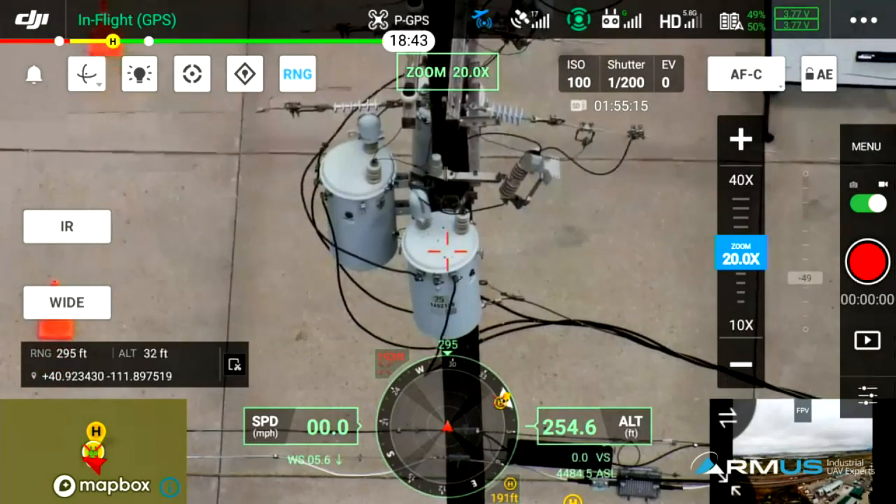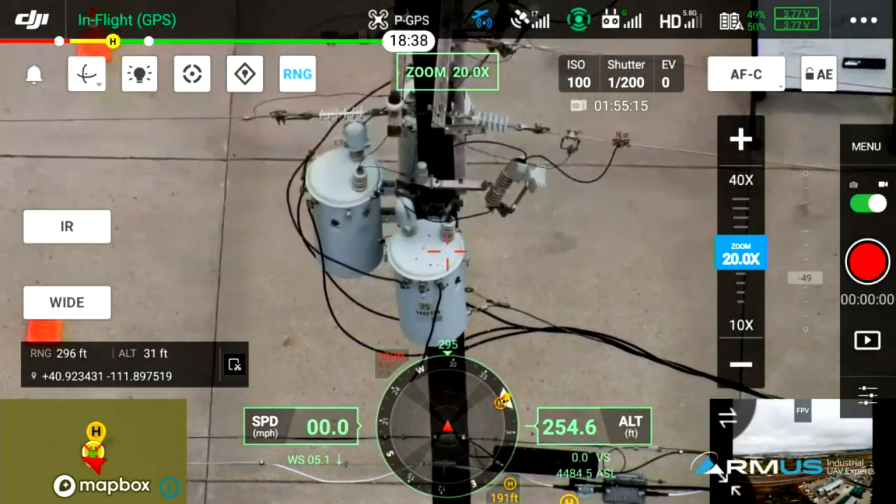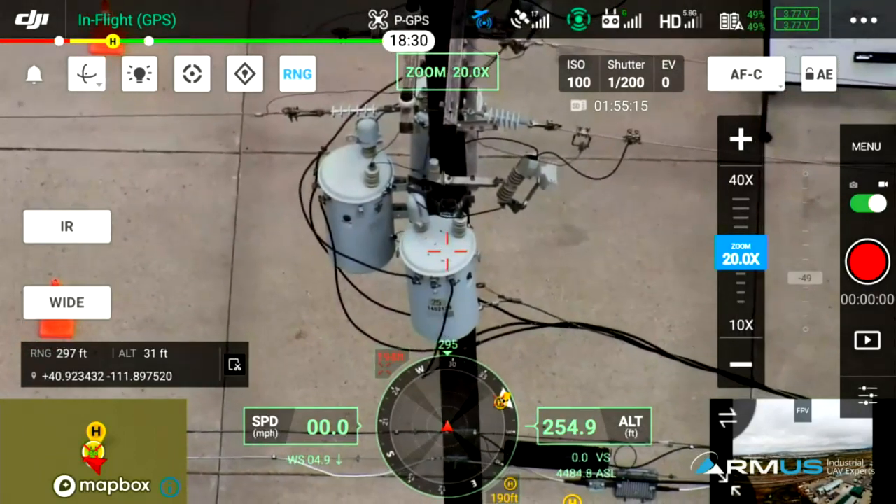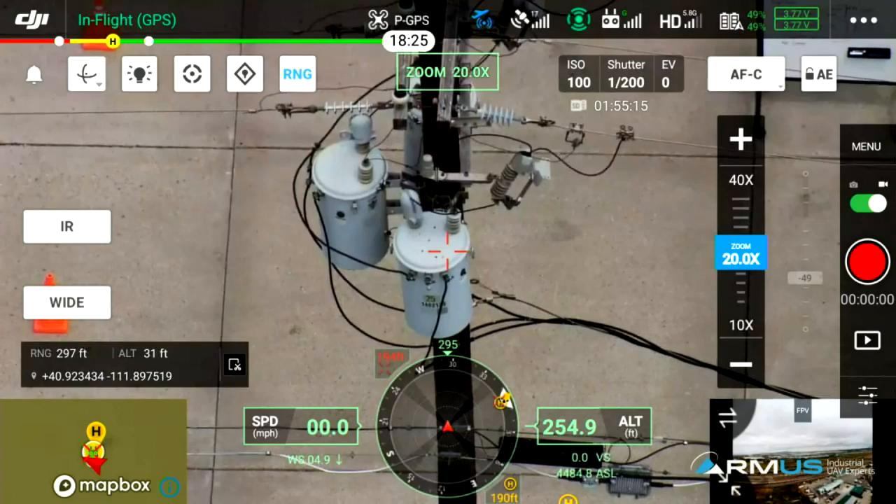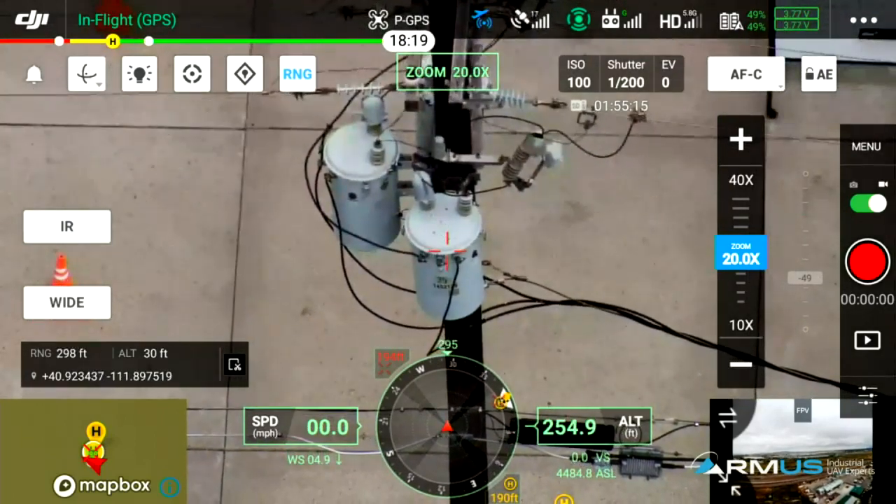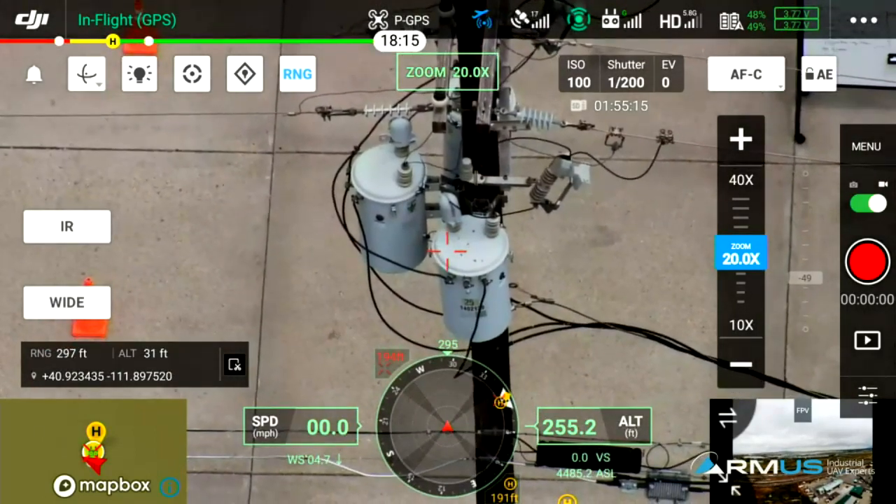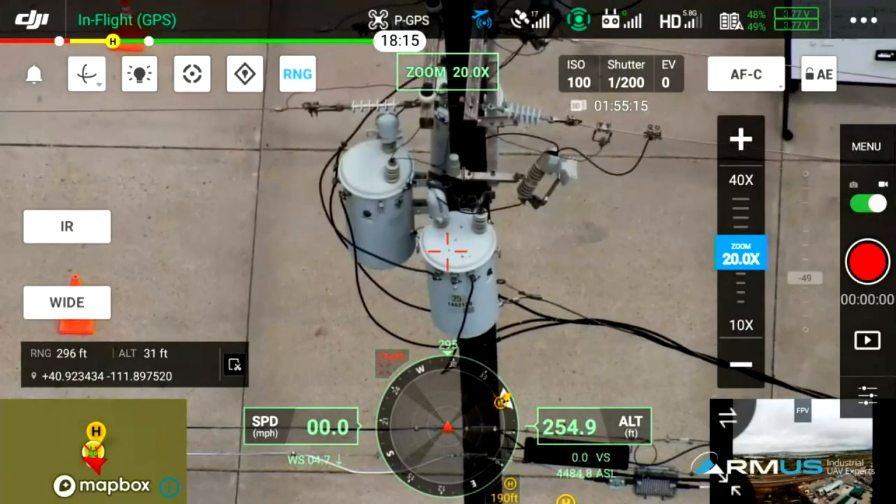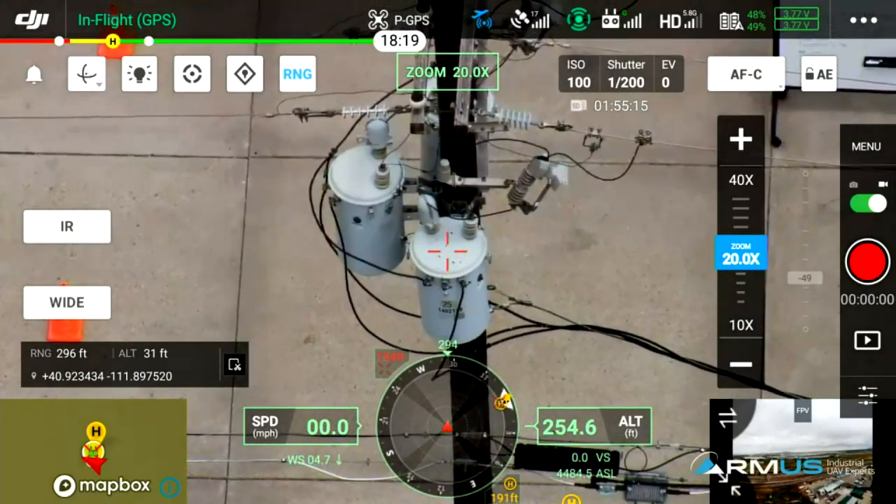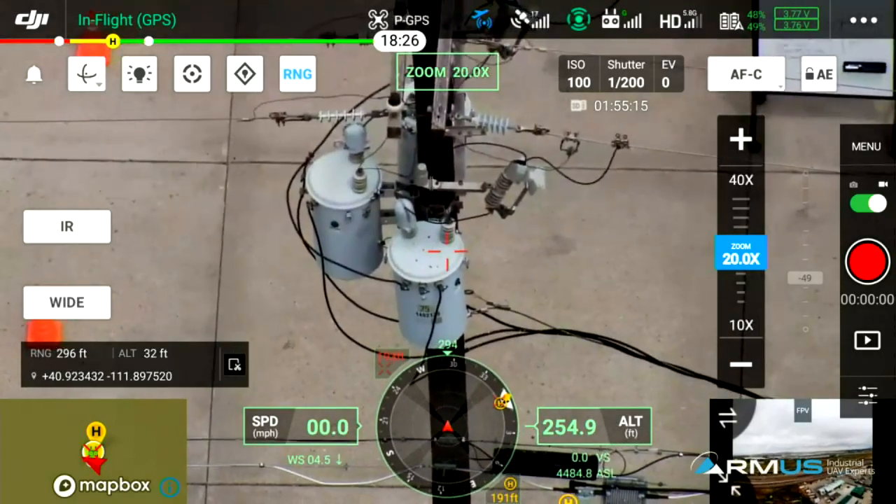Once the rangefinder is turned on, we can see basically the red reticle shows up instead of the white, and there on the left side we actually have a GPS point, an approximate altitude, and how far away the range is. We can see 296 feet away from the drone. Altitude and GPS are calculated with a number of fancy algorithms within this system.